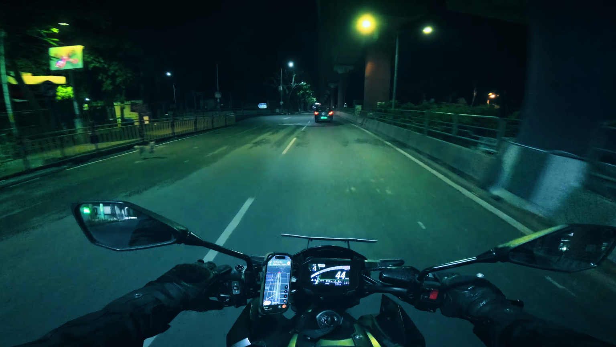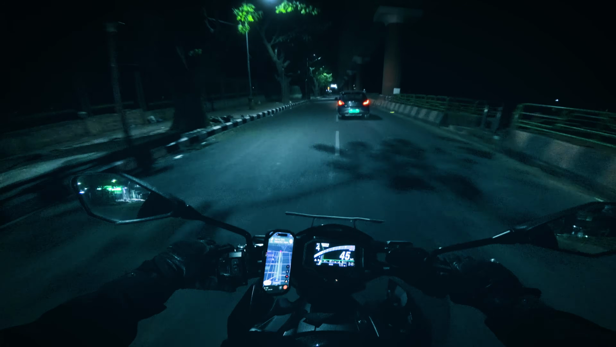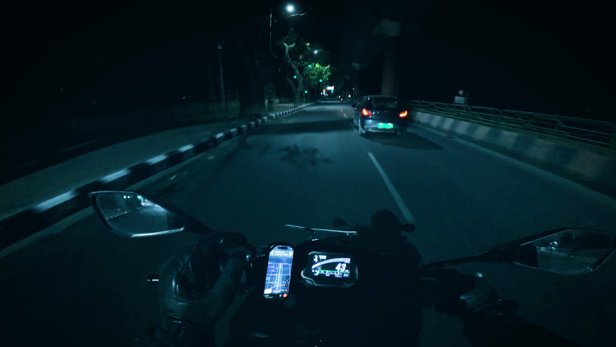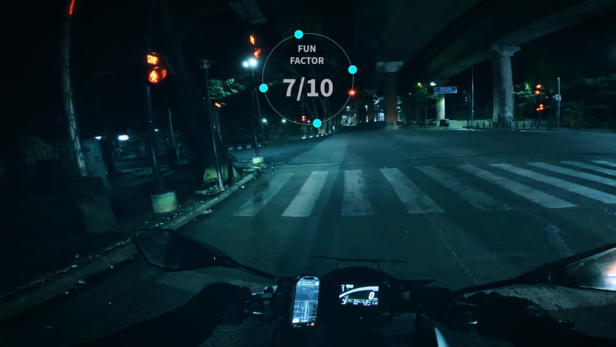If you really want to get a feeling about the older Bangalore, then I would definitely suggest you come to Jayanagar. And just because of that particular factor, I would probably give this a 7 out of 10. Let's go a little bit fast, shall we?